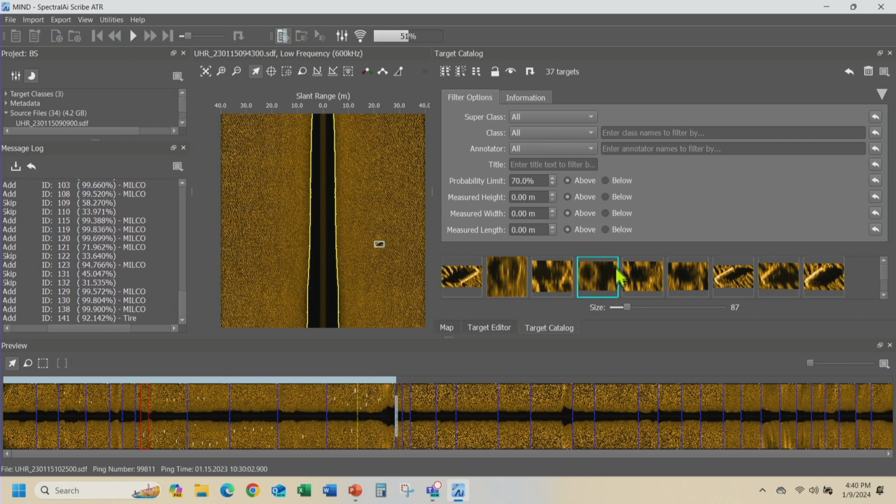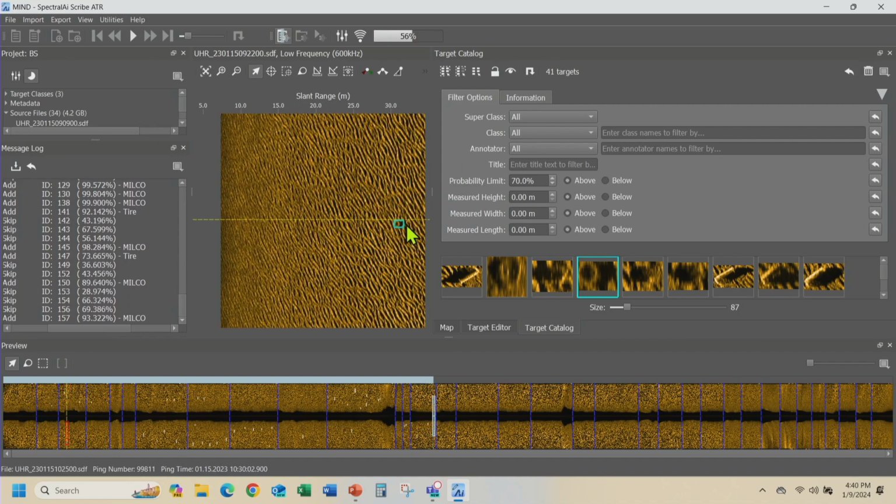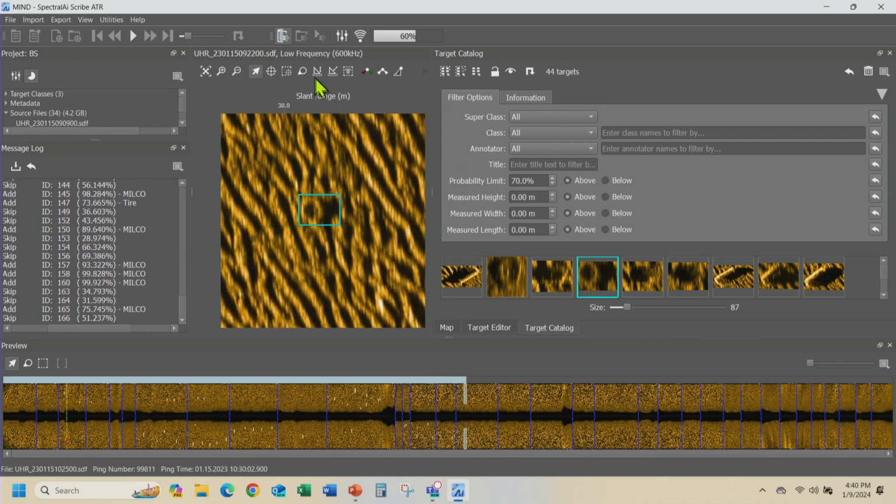So I click on this tire, and I want to go see where that tire is. Now I can see exactly where that tire is in the data. You see the tire quite nicely. And I'm viewing that at 600 kilohertz. Let's have a look at what that tire looks like.